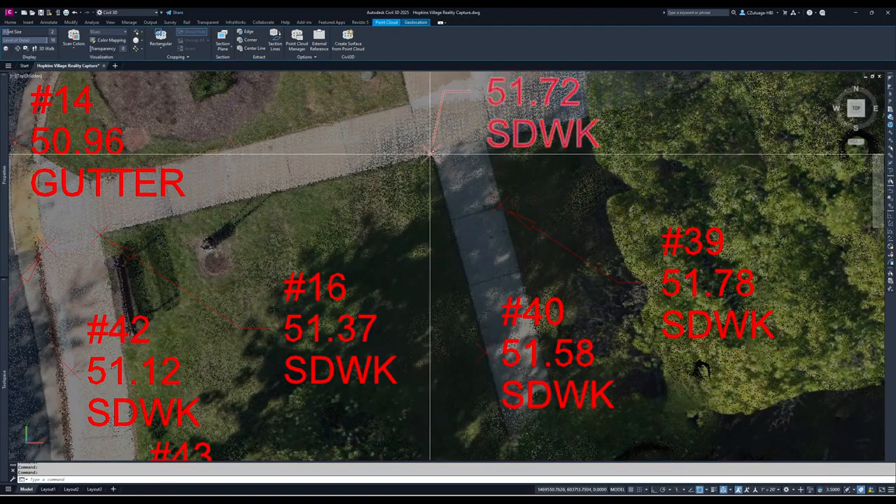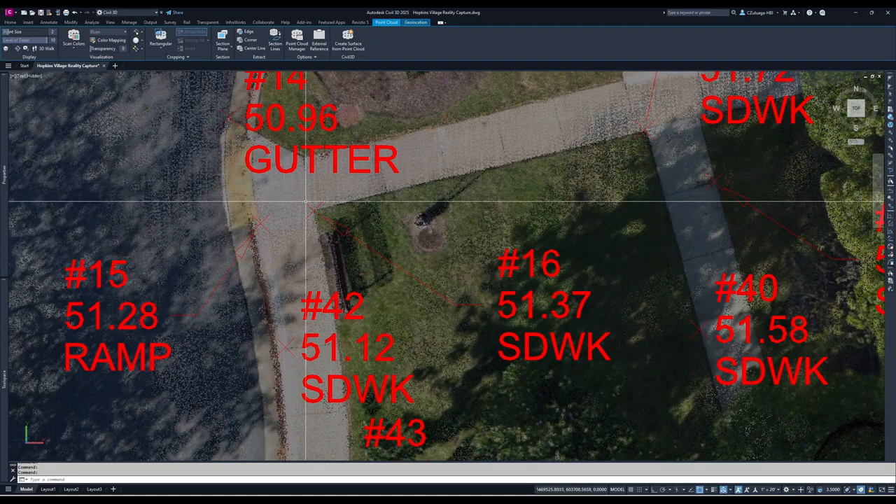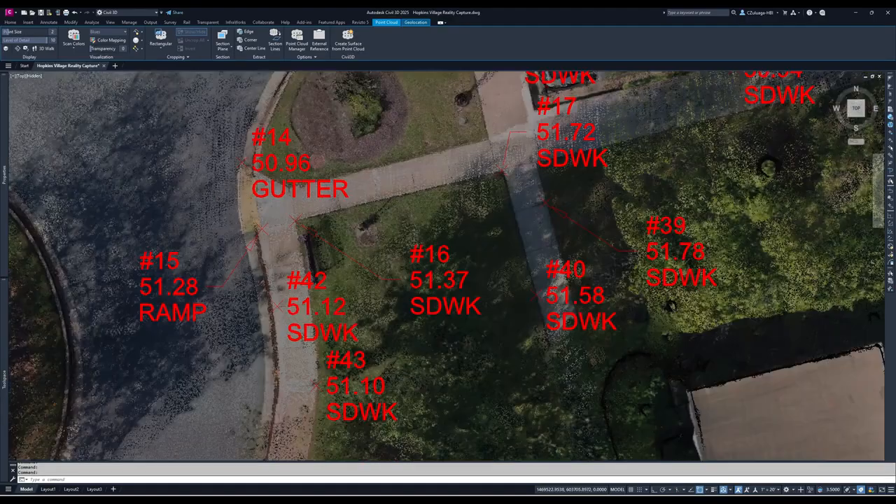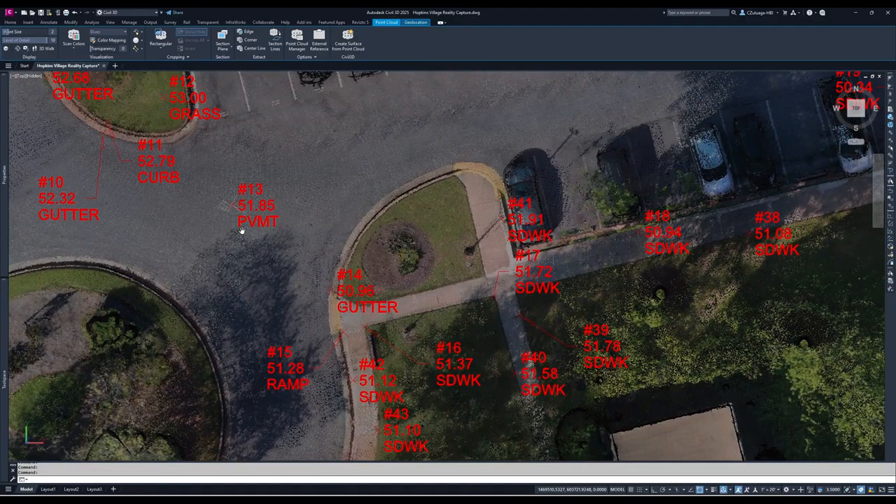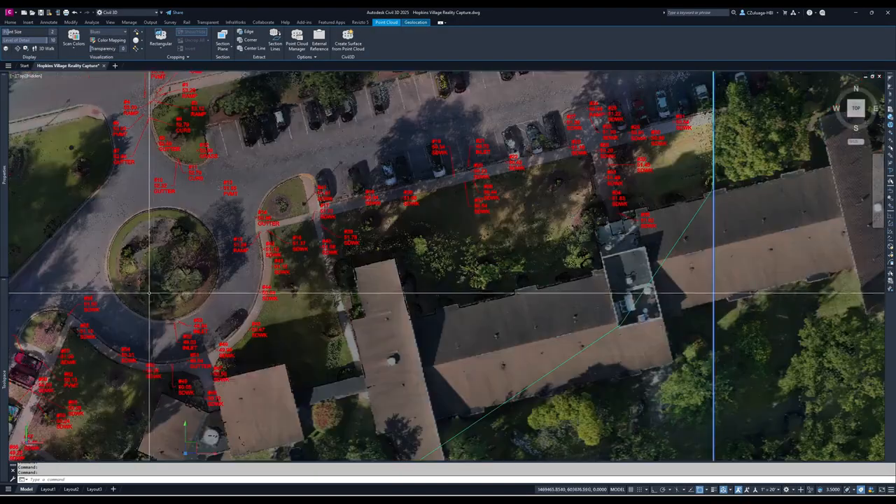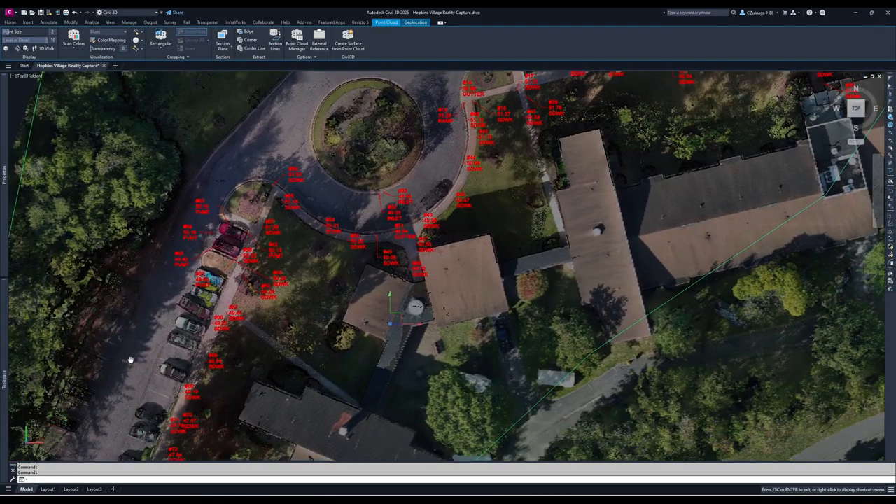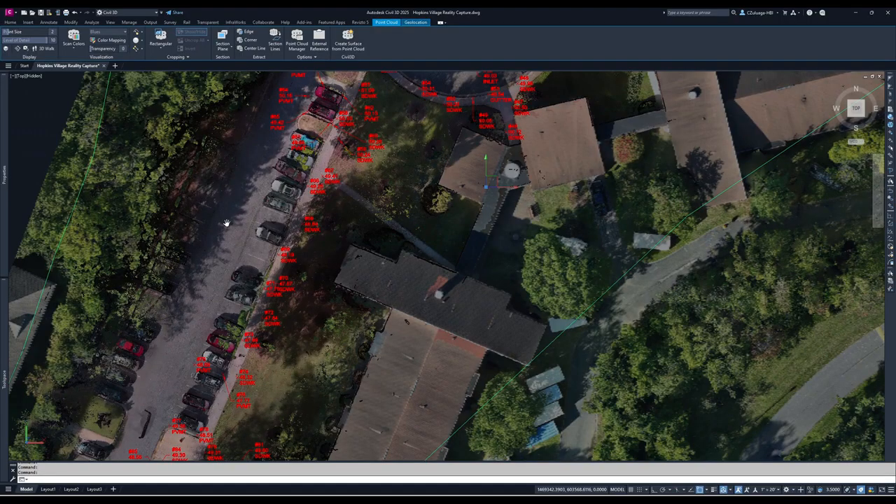You can see how the points correspond to the corners of the sidewalk. You can see these sidewalks as well, very good. The corner of the gutter. We can also see the ground control point. It's right on point. So very, very excited about how this ended up.